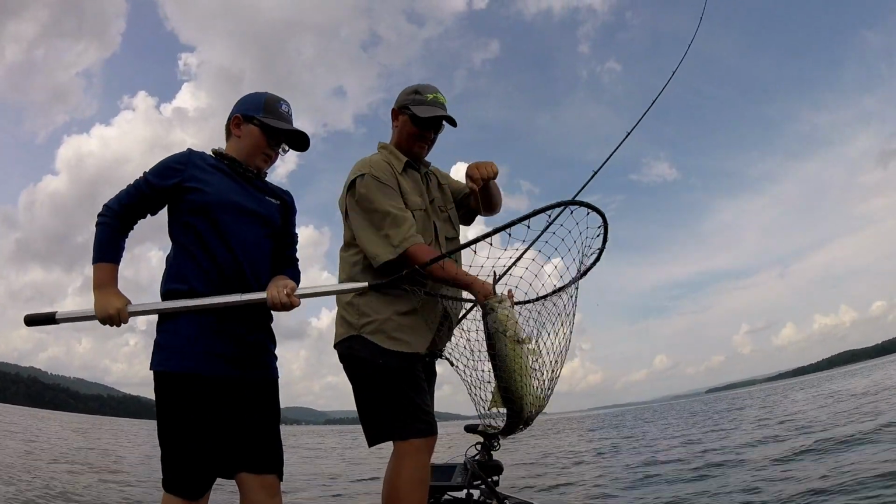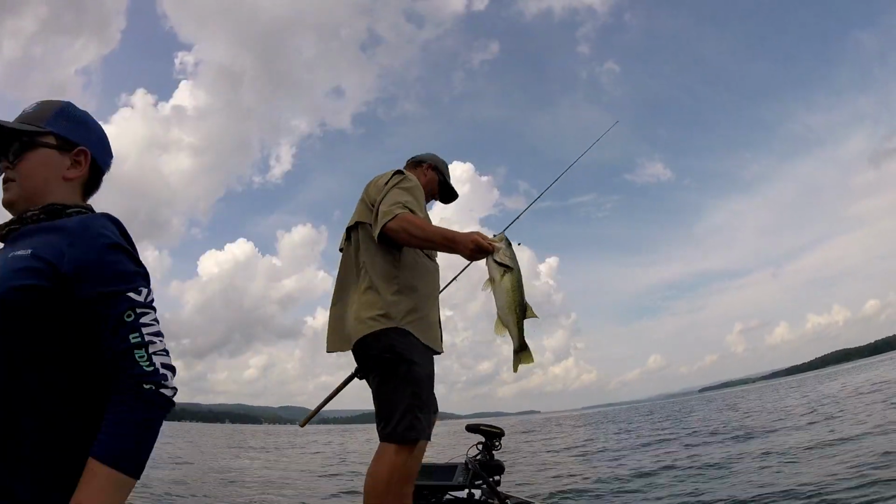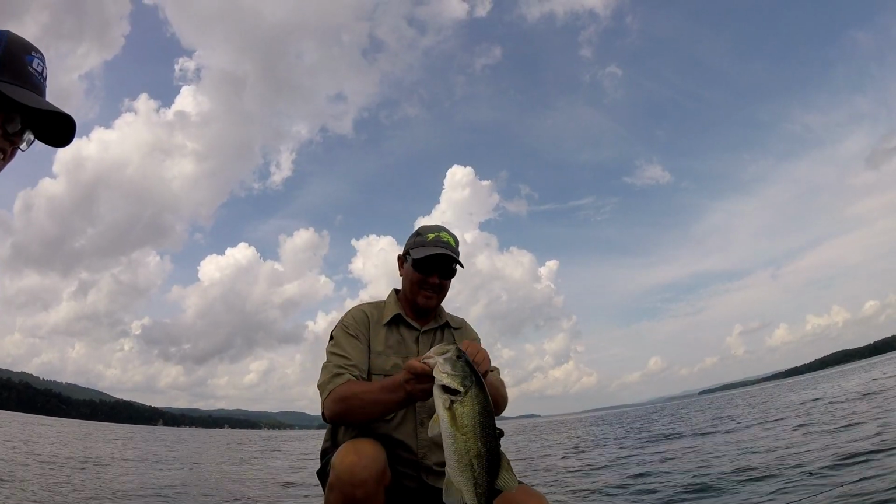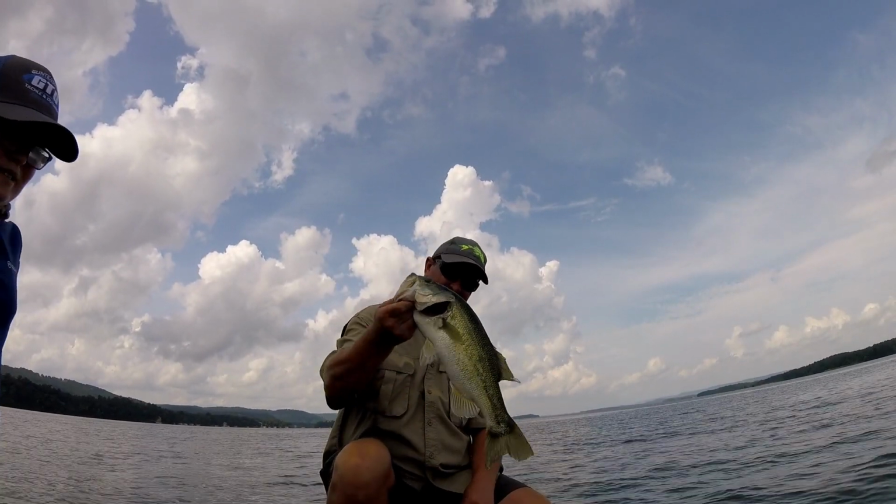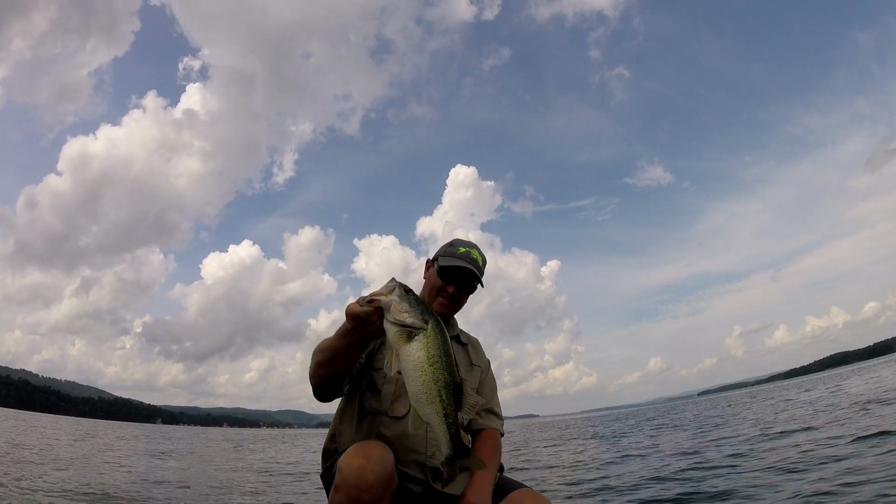That's maybe a 3. He hit it good. Right here we're thinking about changing areas, and we've got a couple of hits here. Might go close to 3.